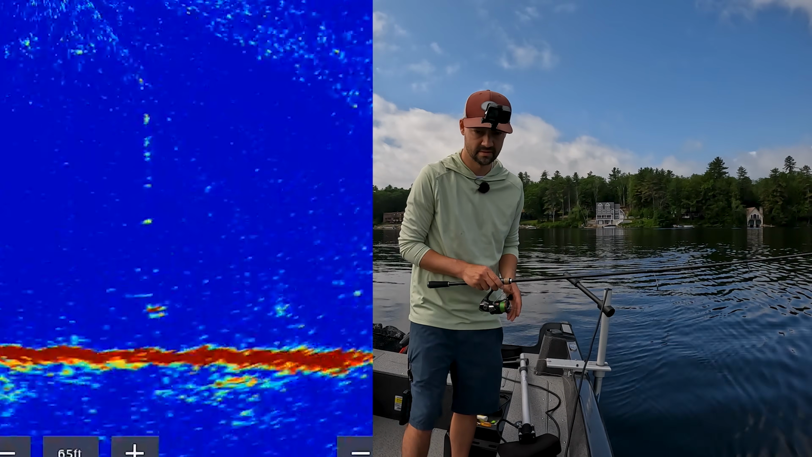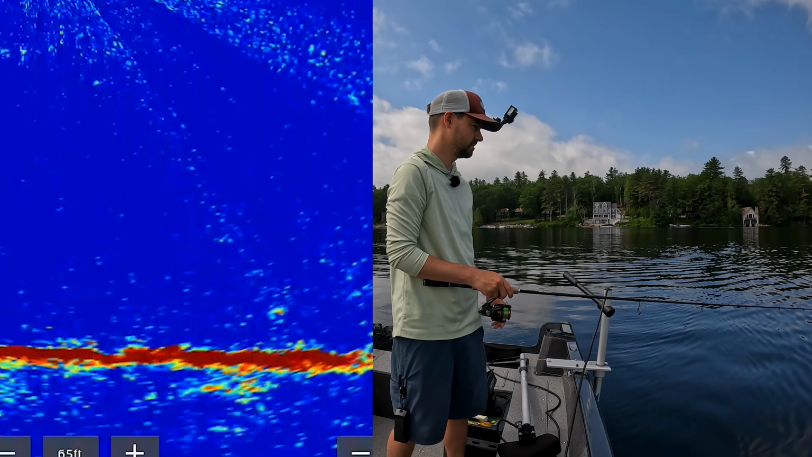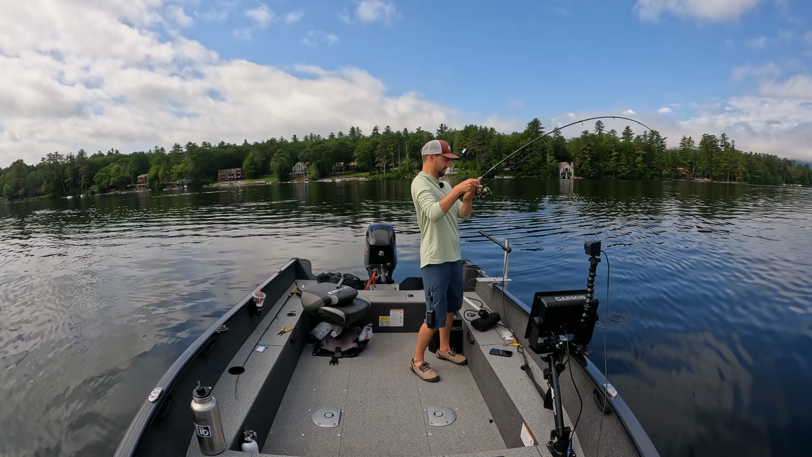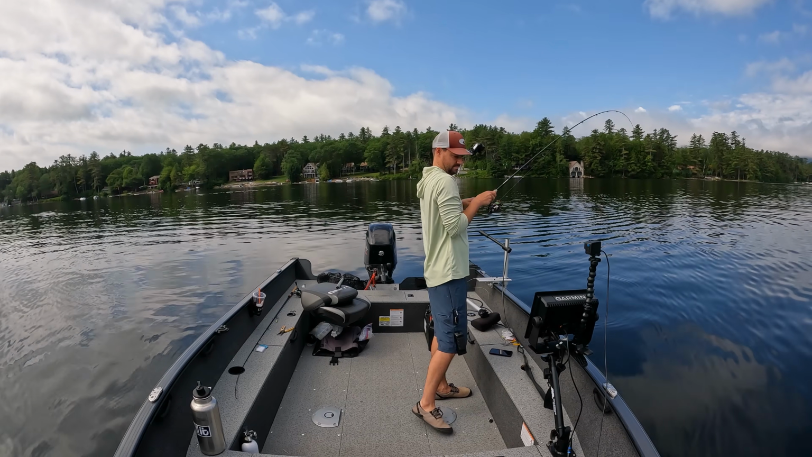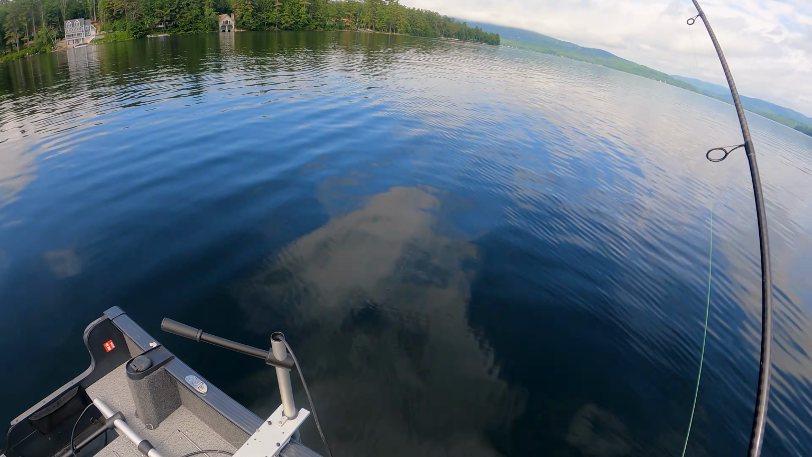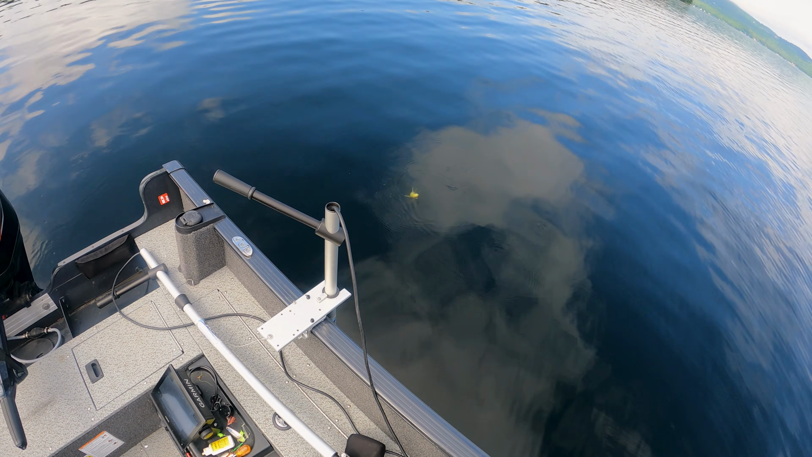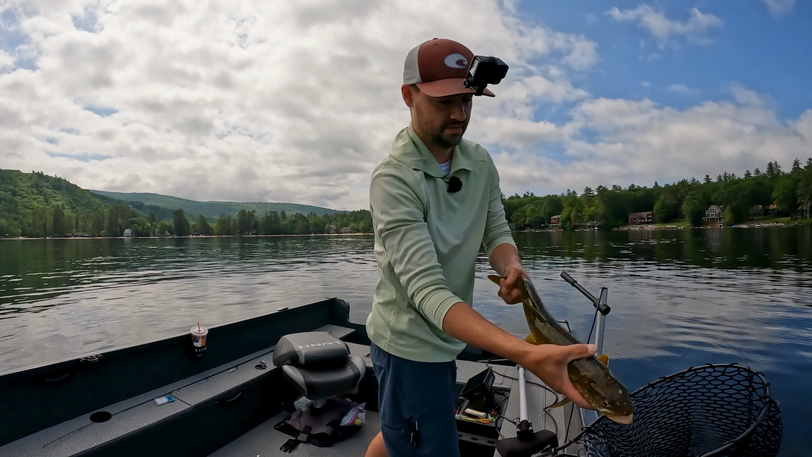Oh, so right here. That laker just chased up my weight. Got him. Bumped it. That was pretty sweet. There we go, first laker on the drop shot rig. Going right back in.